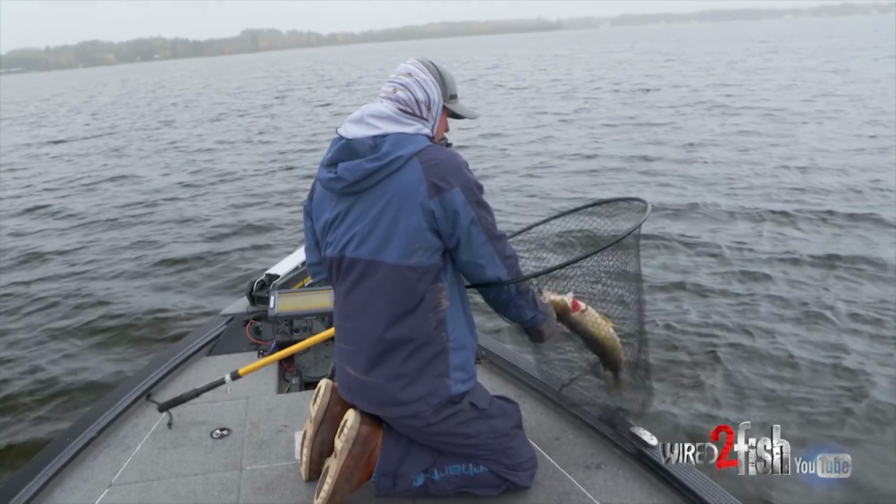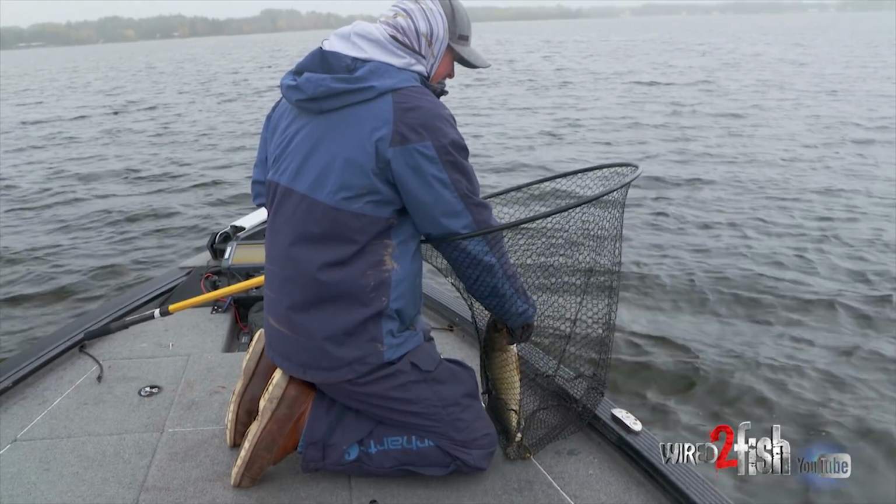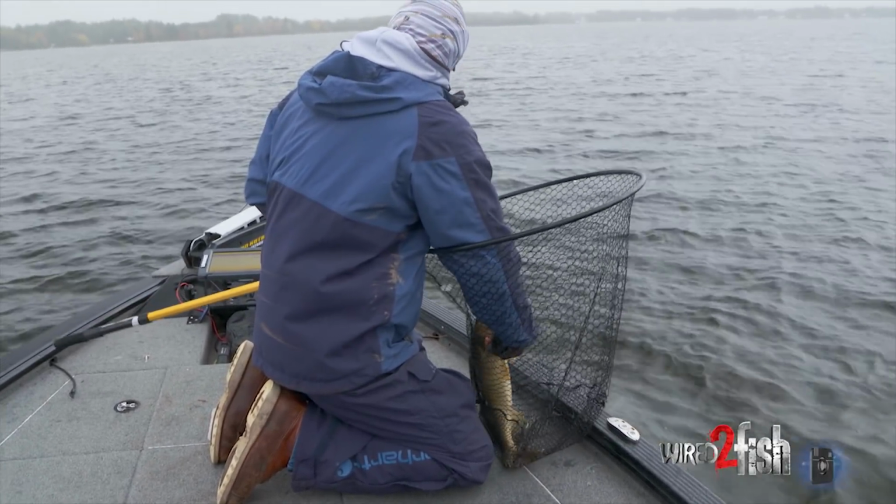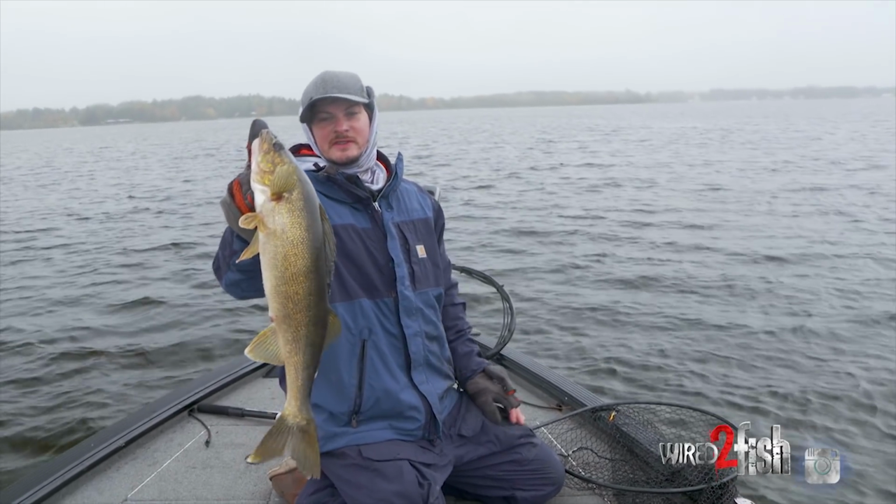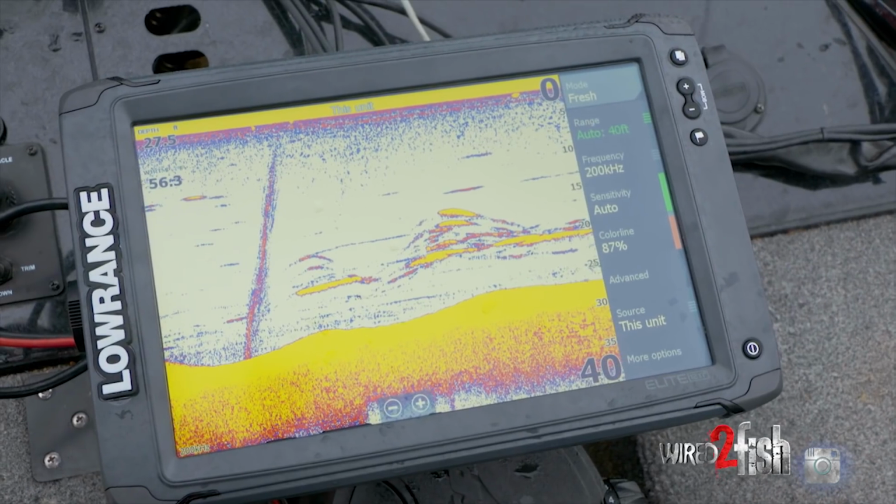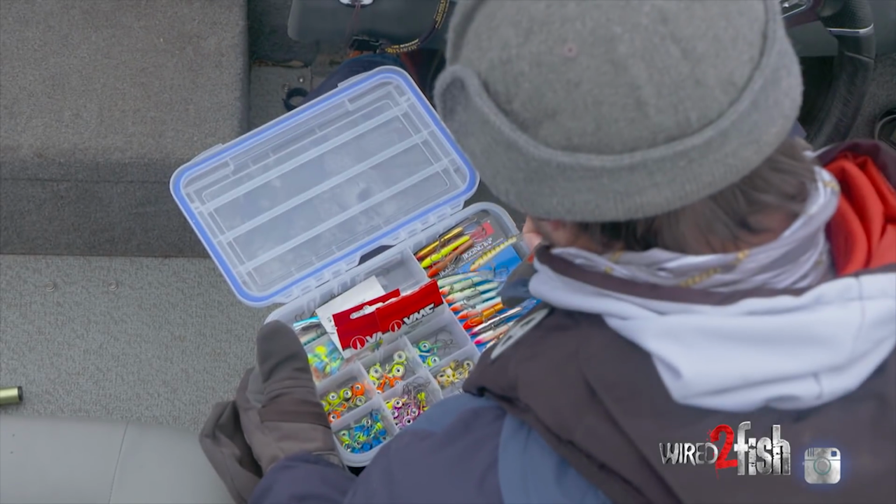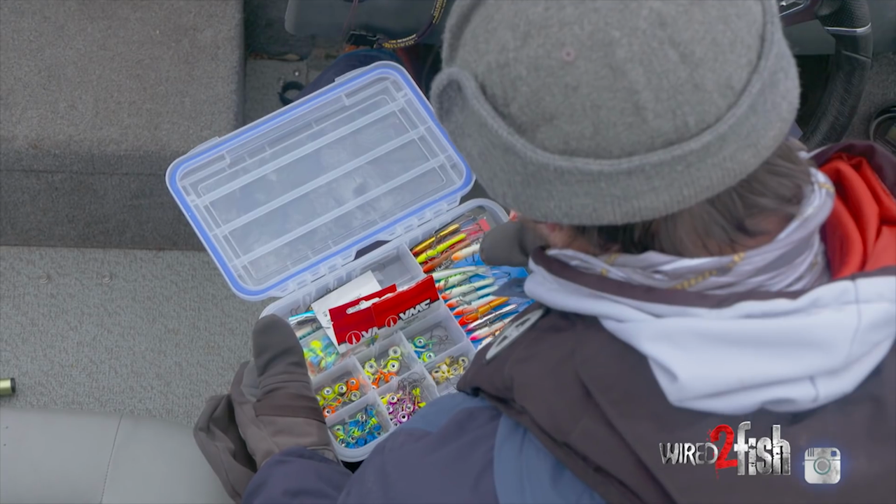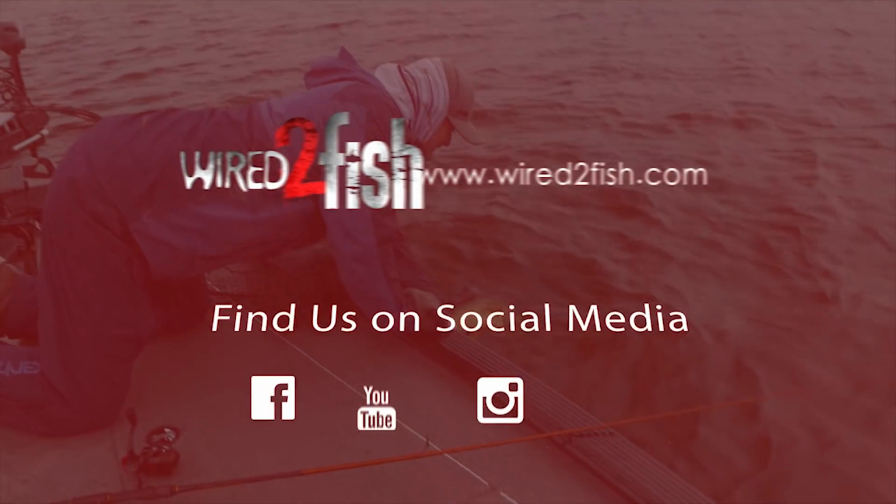Three casts in a row. Found the sweet spot. And it can be like this all day as soon as you find them. A point like this sets up so good for these fish to come and eat on, and you just got to be in the right place at the right time. Keep an eye on the water temperatures and put on a reaction style bait that the fish just can't resist crushing. Goodbye.